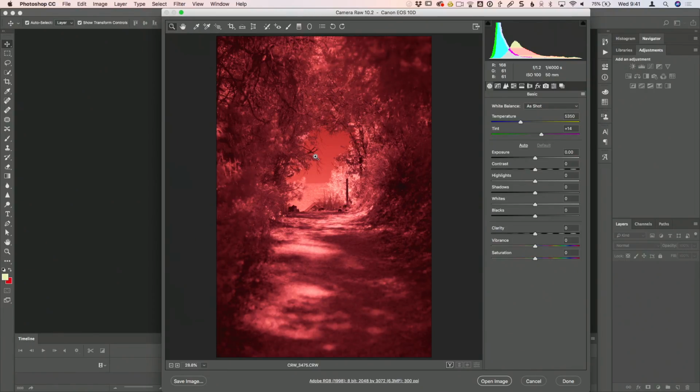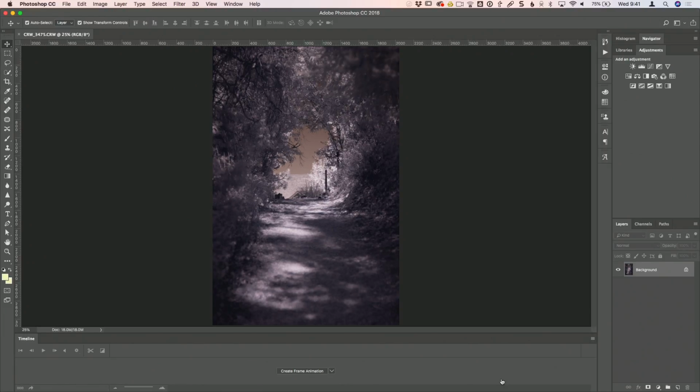Appreciate that. So let's go back into this. Now we're looking at this file in Camera Raw. I'm not going to do any white balance adjustment to it. Just leave it as shot. Actually, no, I lied. I'm going to take it down. I'm going to kind of correct it. So let's go ahead and get it down to where it probably would have been had I white balanced this properly. And you can see the sky is poking through there and it's looking very, very different. All right, let's go ahead and open this up.